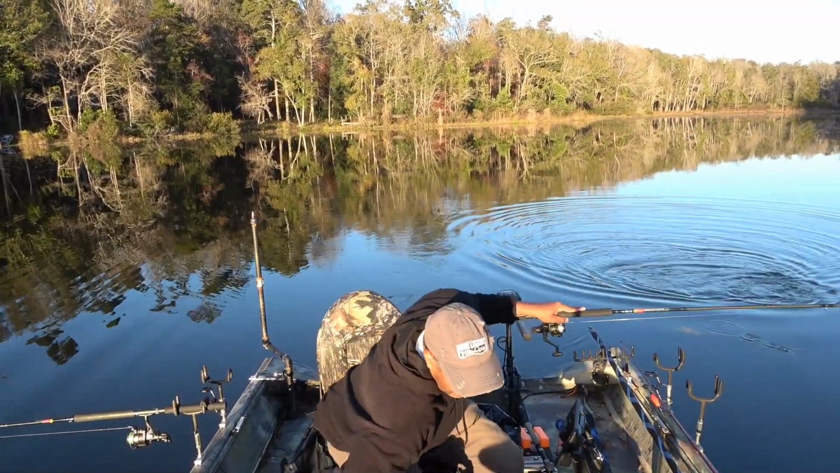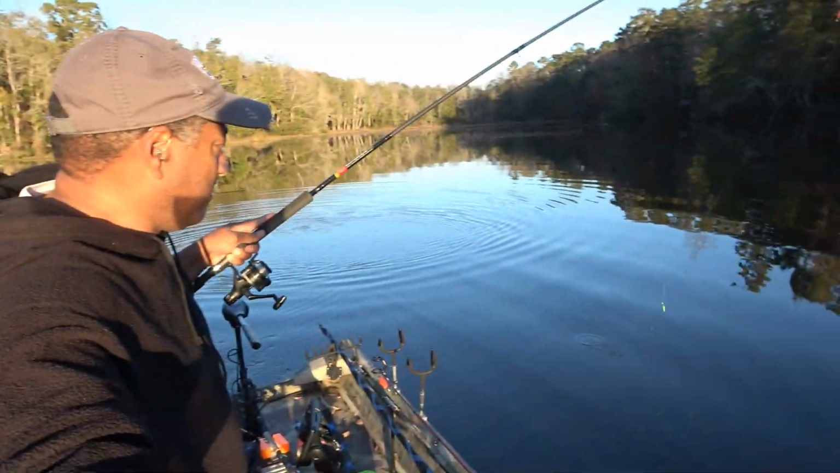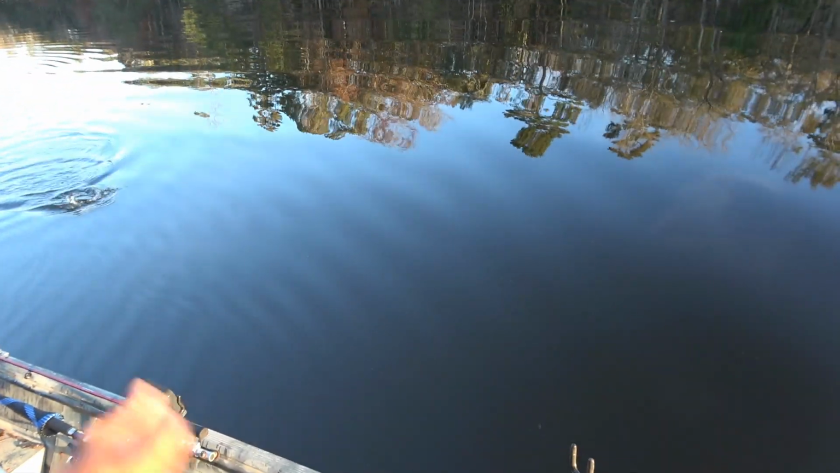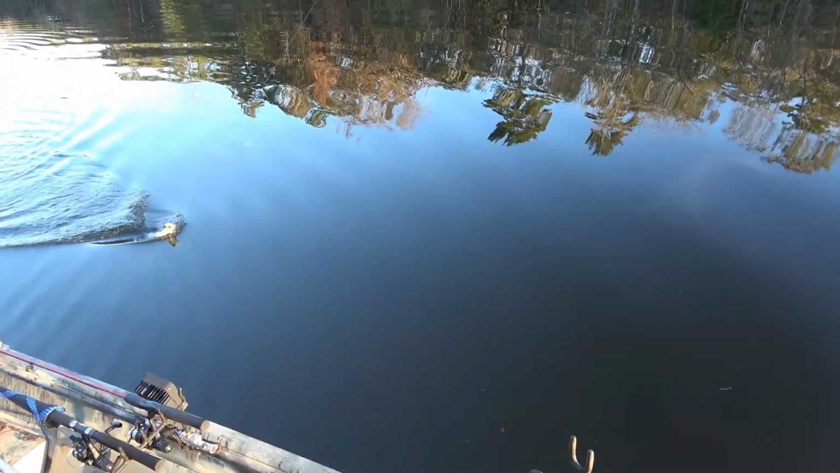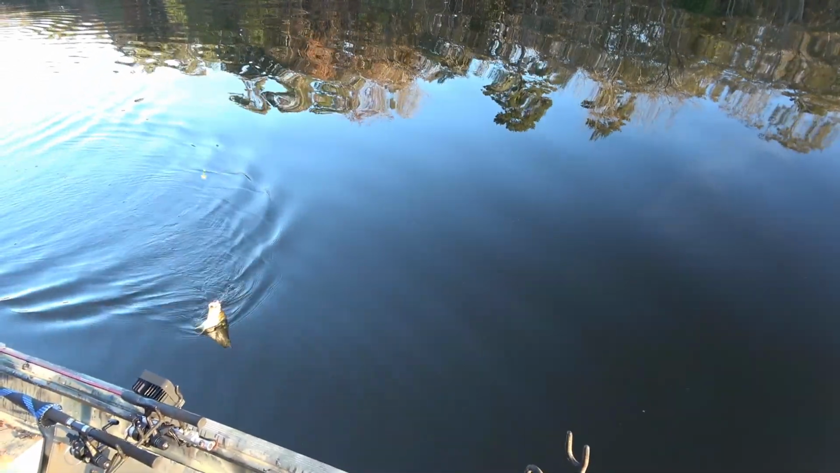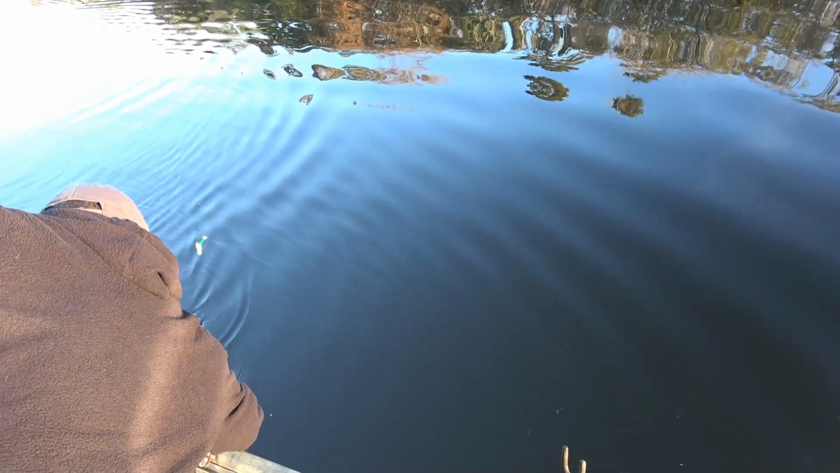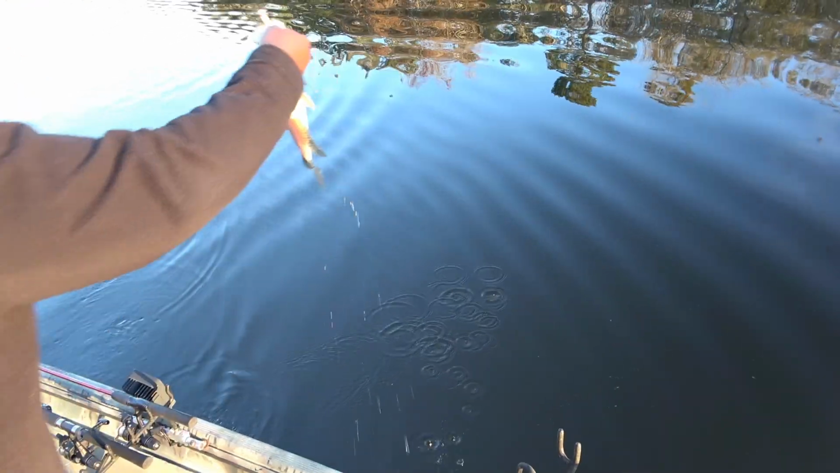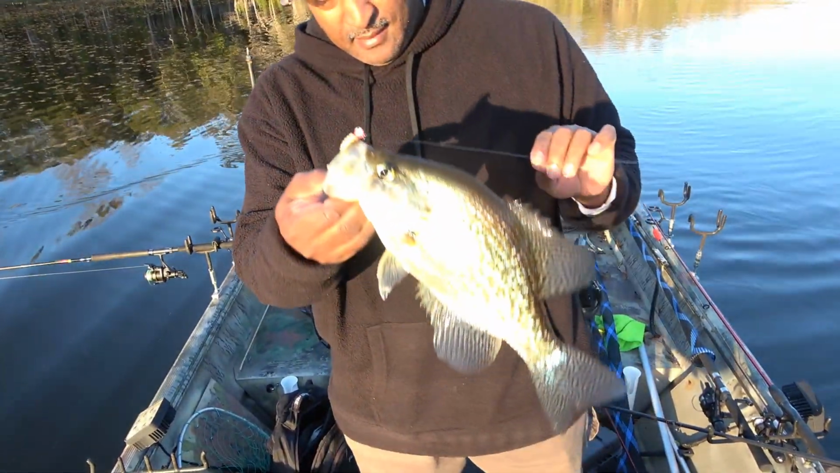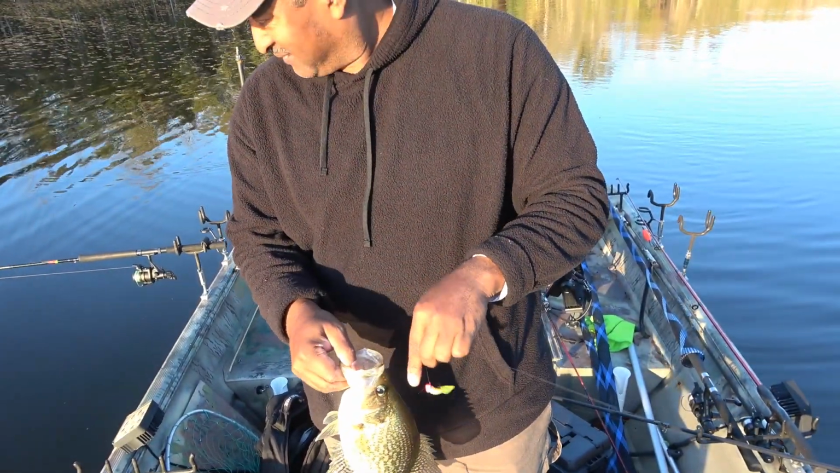This is a nice fish. This is a very nice fish. See if I can get you a shot of him. May try to weigh him up for you. Whoa. This might be a PB. Nah, he's a nice fish though. This is a nice one. Yeah, beautiful fish. Look at there.